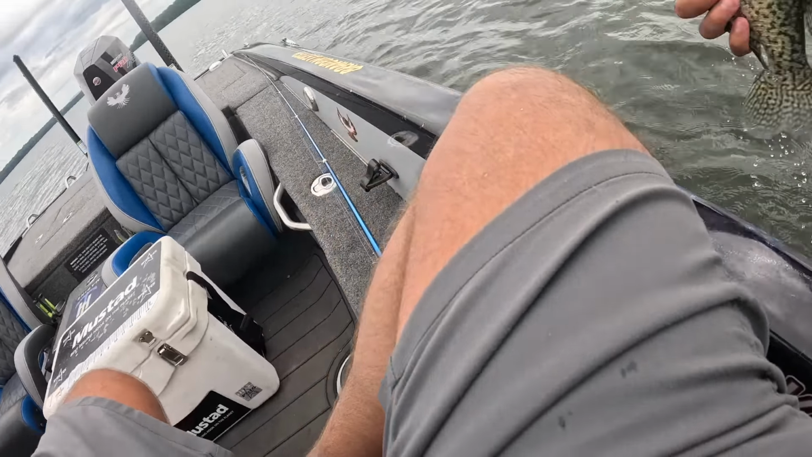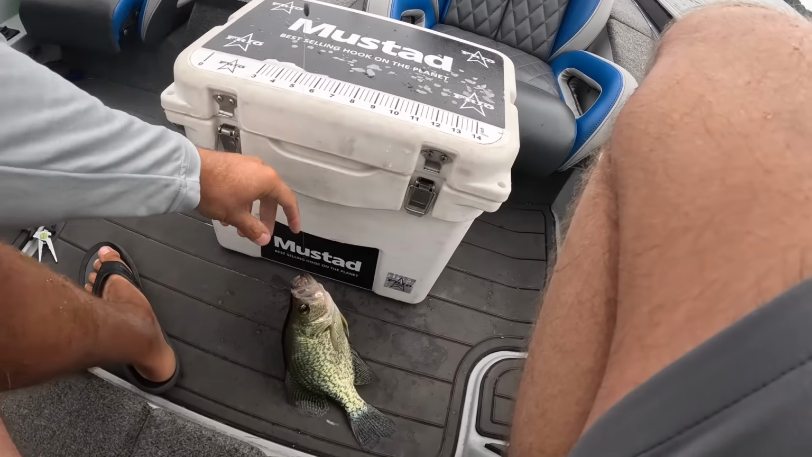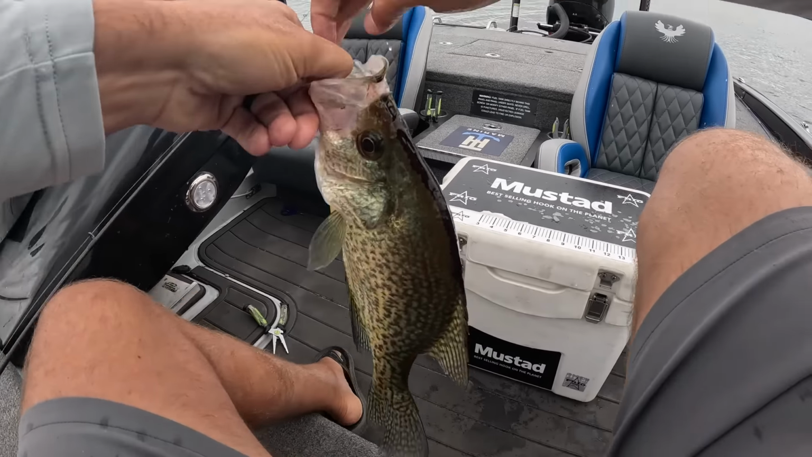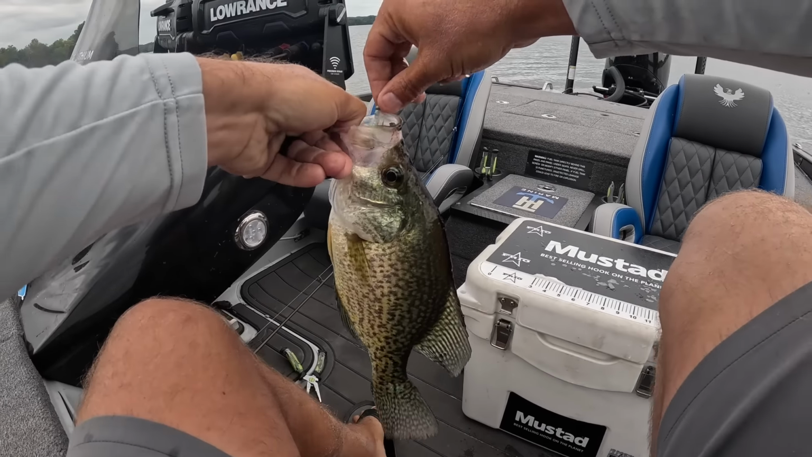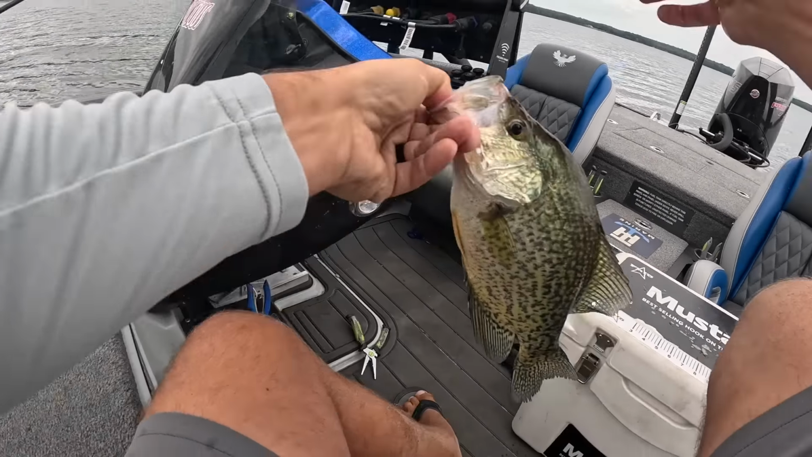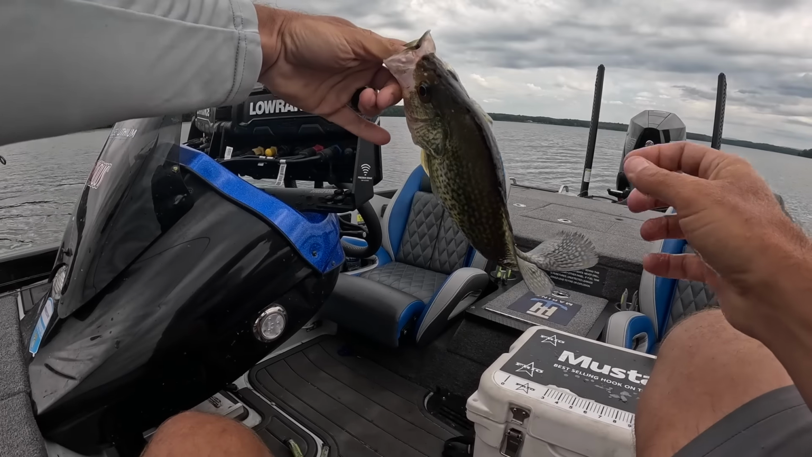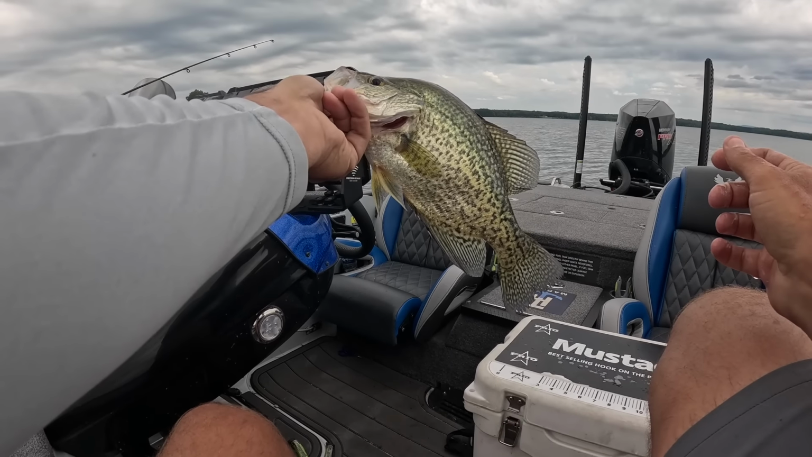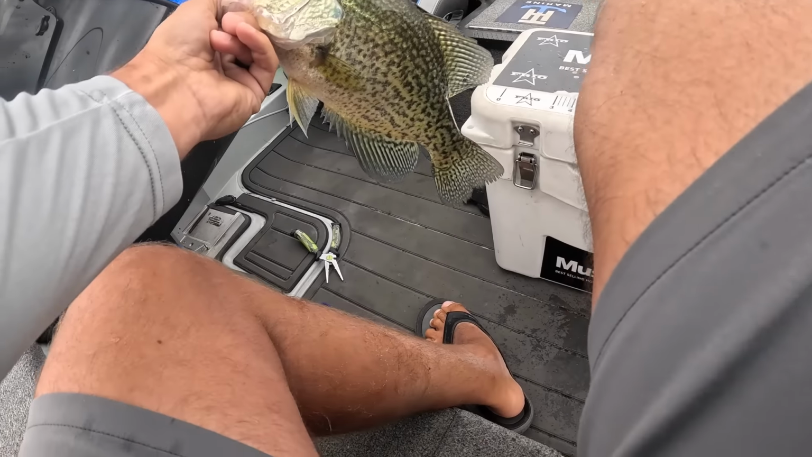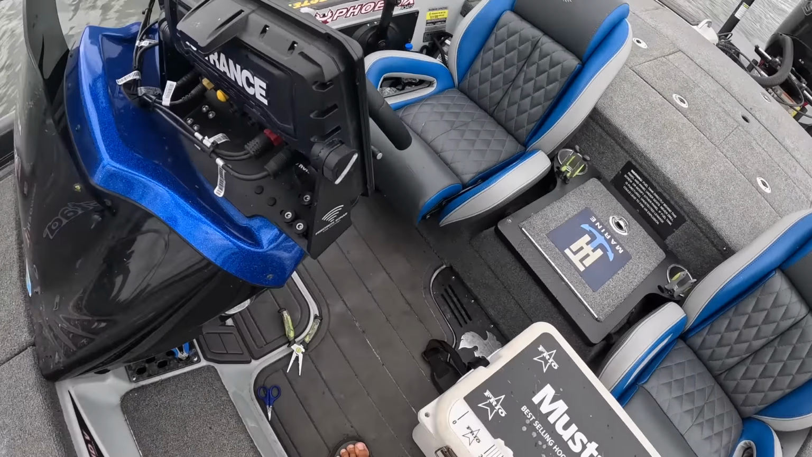I hadn't put my net in here yet, so we'll have to just grab him like a bass. That's all right, we got him. Y'all look at that. That's a pretty one right there now. Black nose. A little over 12 inches probably. Don't take many of them.